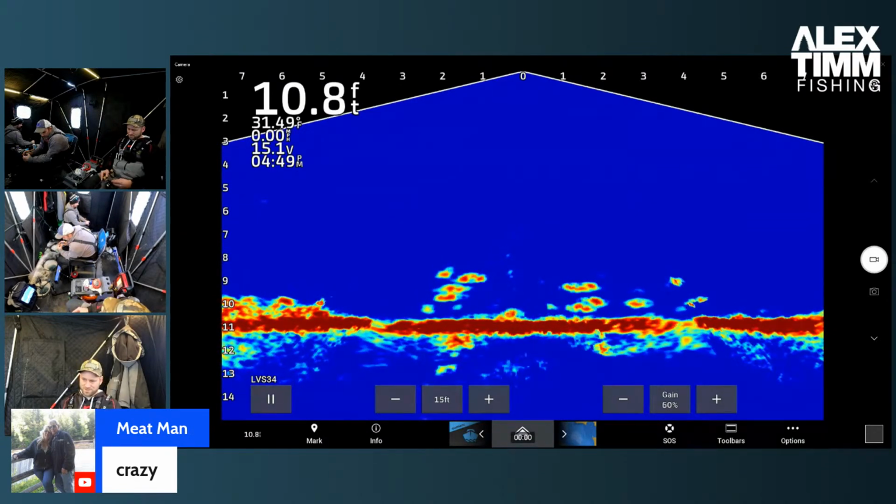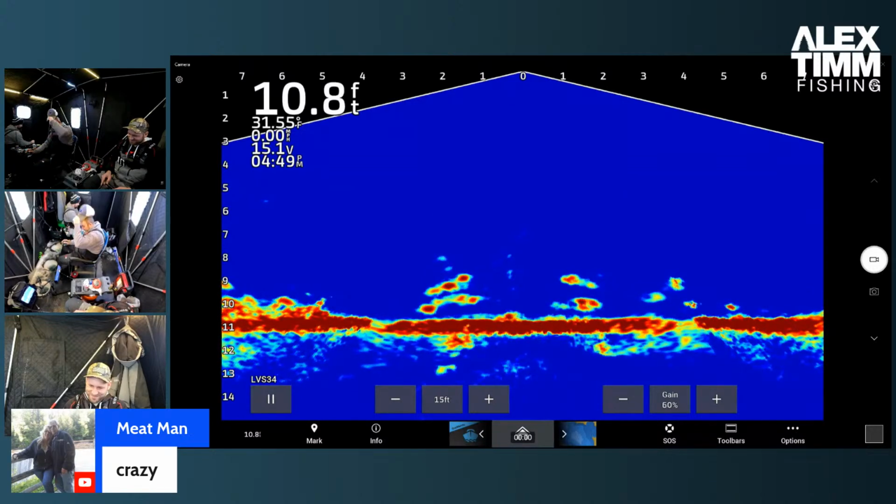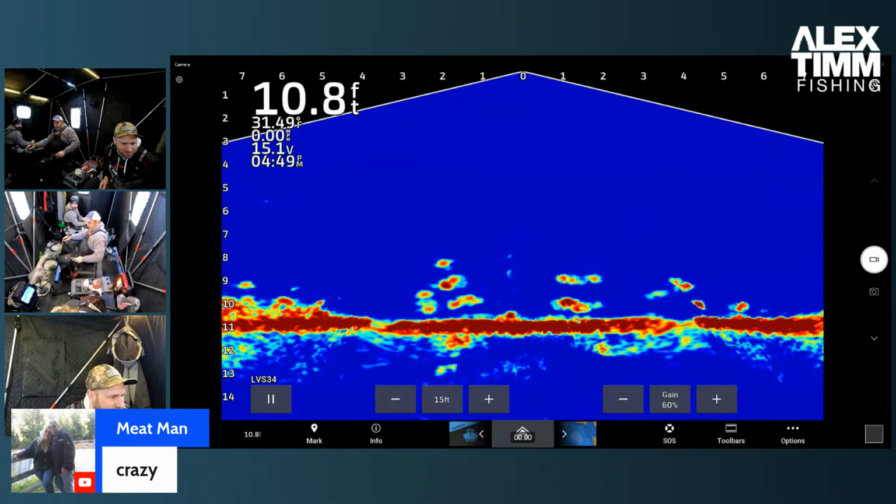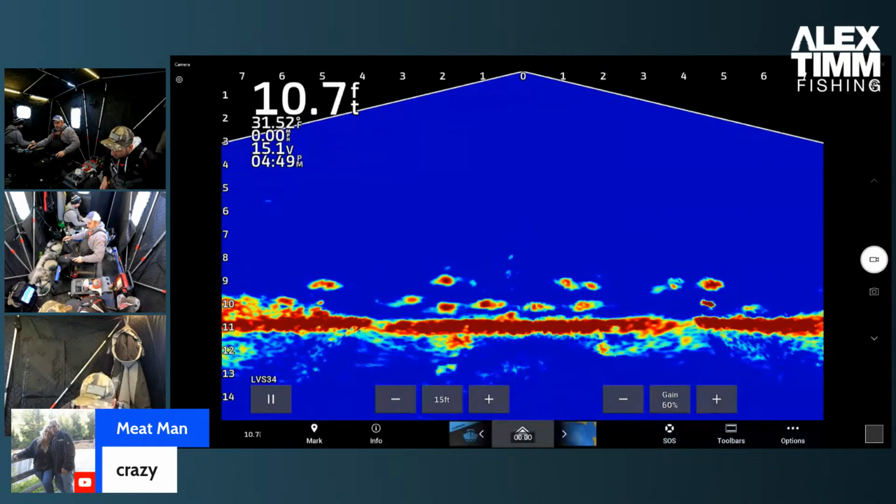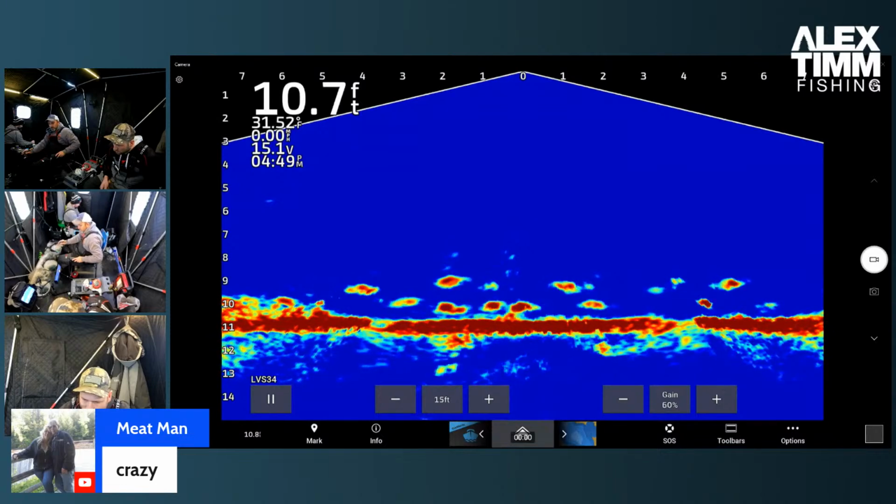Come on, guys. Catch a fish. Look at all of them on the screen, and there's just zero interest. There's a guy coming from the left. He's hard charging too. Let me get this guy out of here. They're not even spooked by my jig up. That's kind of weird.